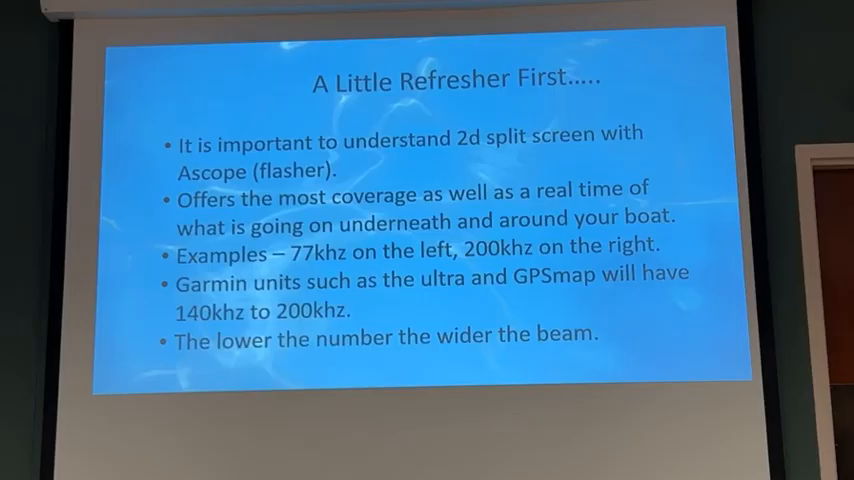But it's important to understand the 2D split screen with the A-scope, which is the flasher. So I know probably everybody in here that has a striper boat uses 2D. It's probably your preferred method of finding fish and finding structure. The thing with the split screen is I know that John and also I think Mr. Hartman talked about the different frequencies. So the lower the frequency, the wider the coverage. The higher the frequency, the narrower the coverage.